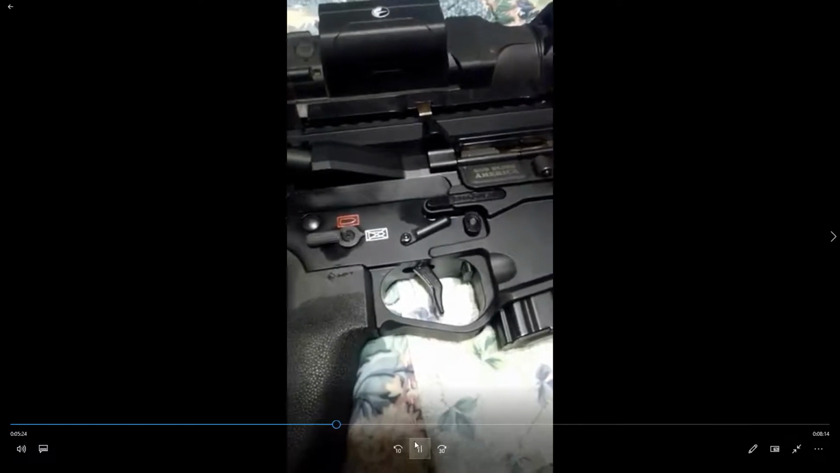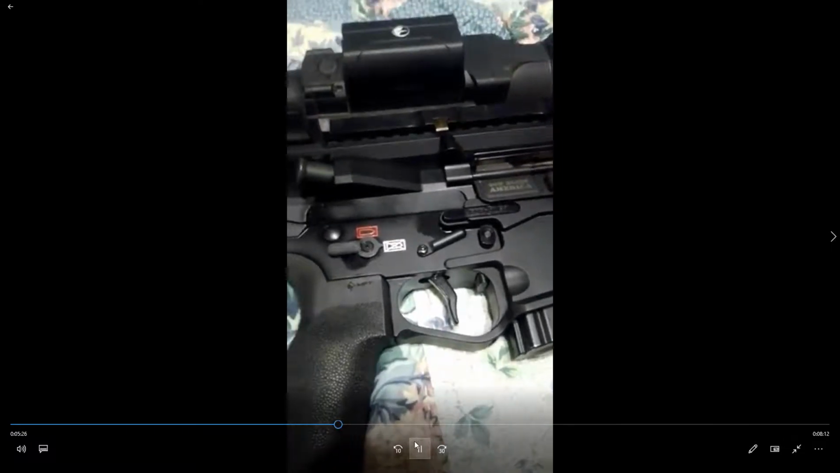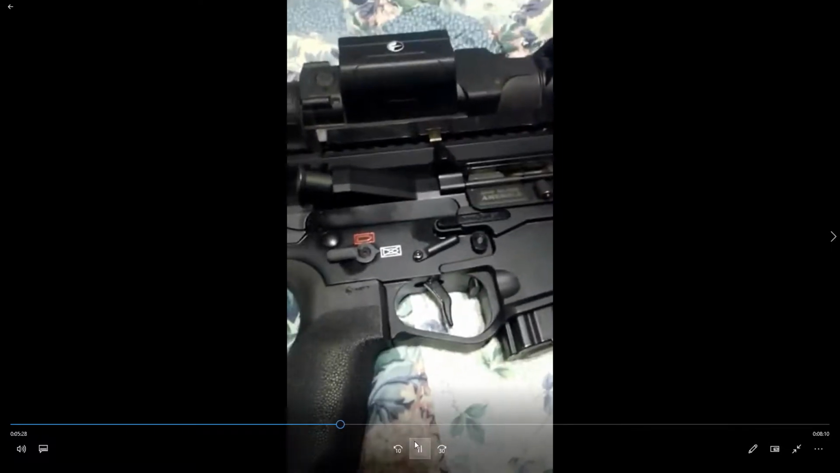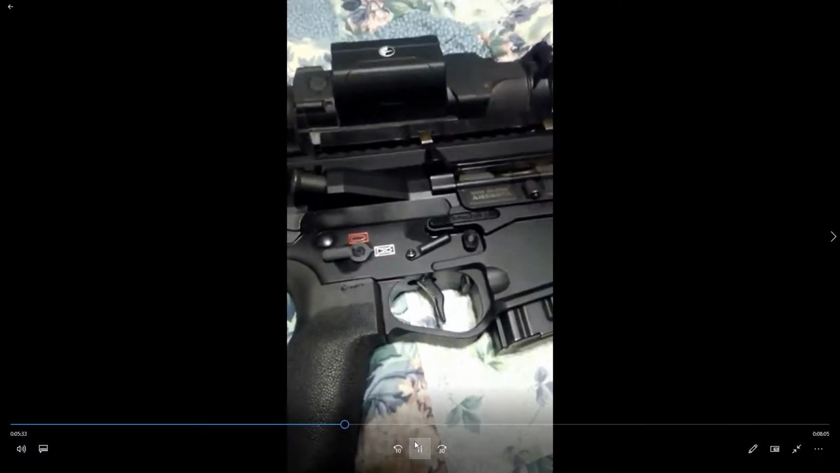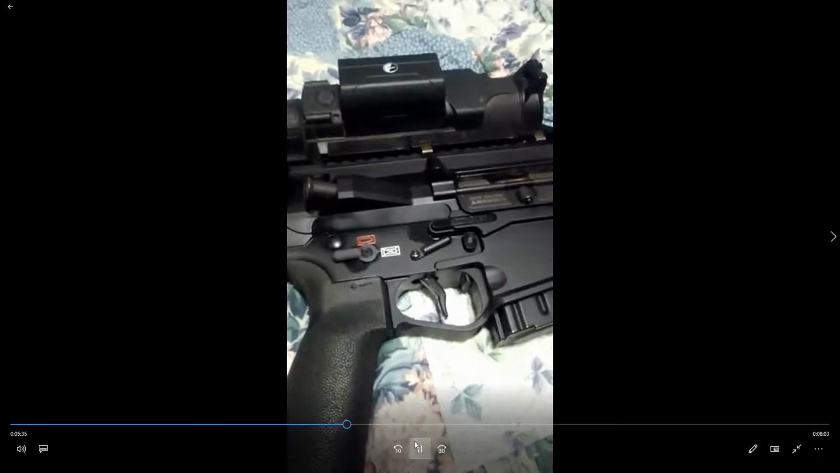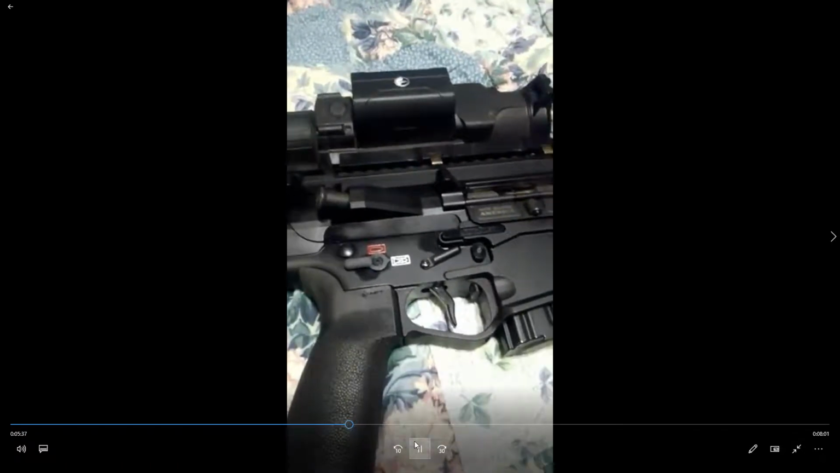It just makes the gun much more durable. Scott Martin tells me that this gun has fired in tests somewhere around 60,000 rounds without anything being replaced.